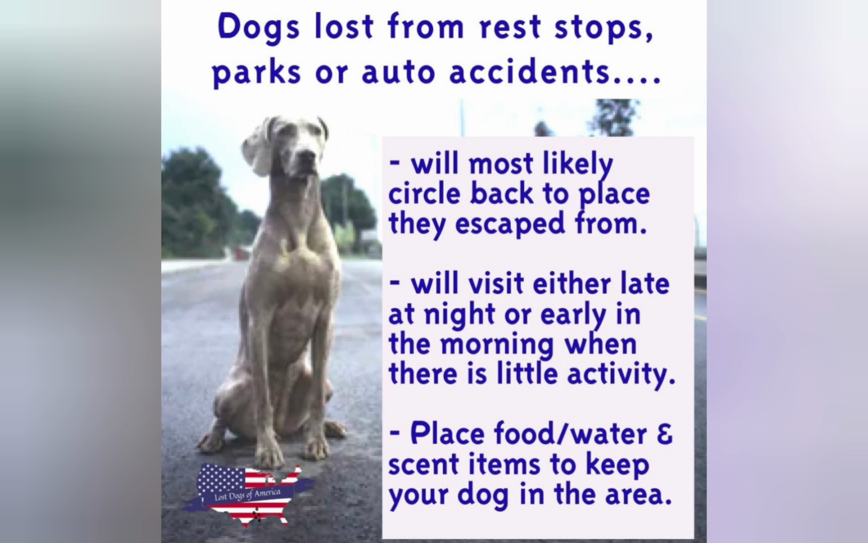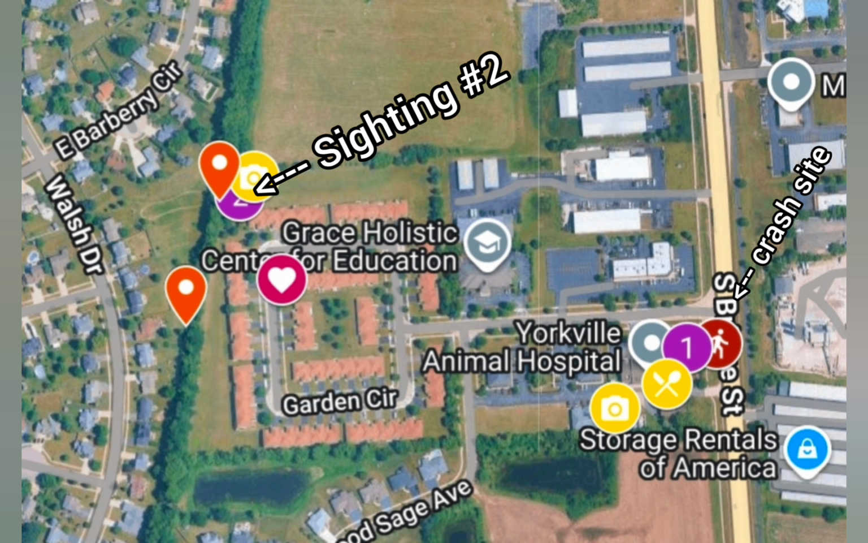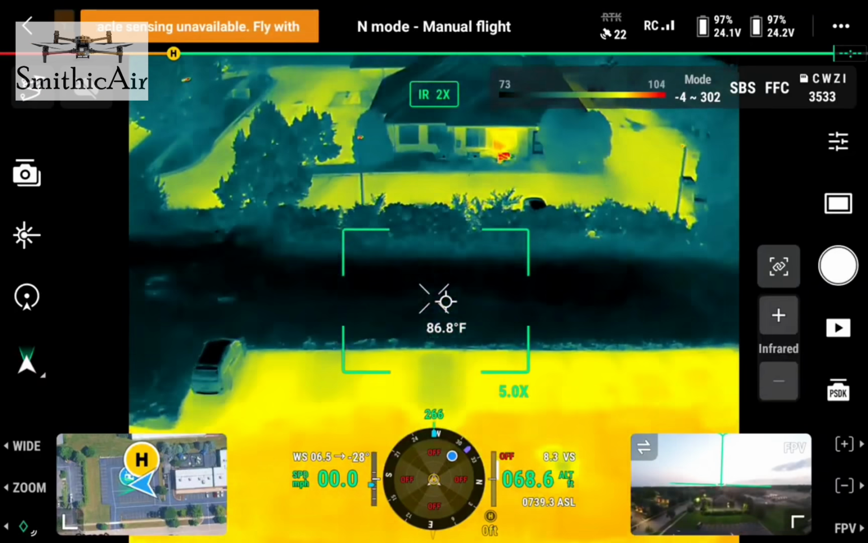And then on the 10th, we got our first sighting by the accident site, and a lot of dogs will do that. And then August the 12th, we got our second sighting back behind some townhomes, I believe they are, right here where it says sighting 2. So the accident happened to the far right, sighting 1, and then sighting 2 on the 12th. I went out to do a drone search on the 12th,